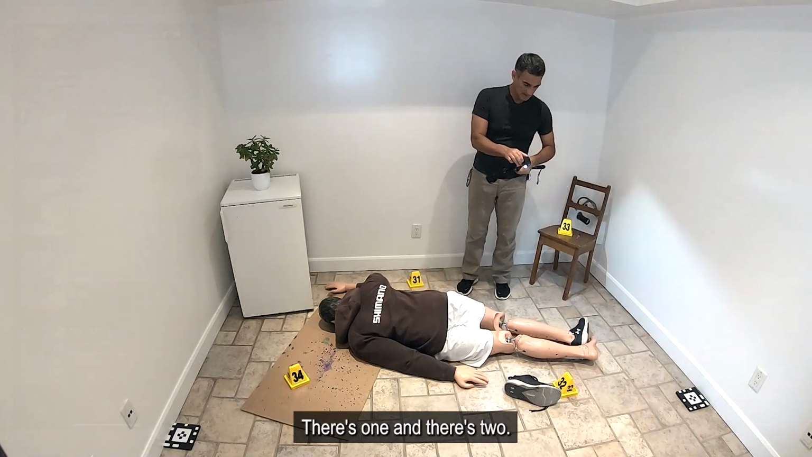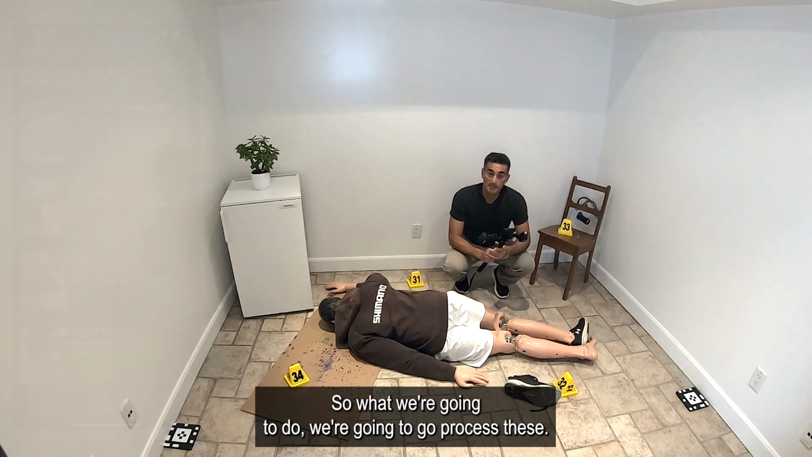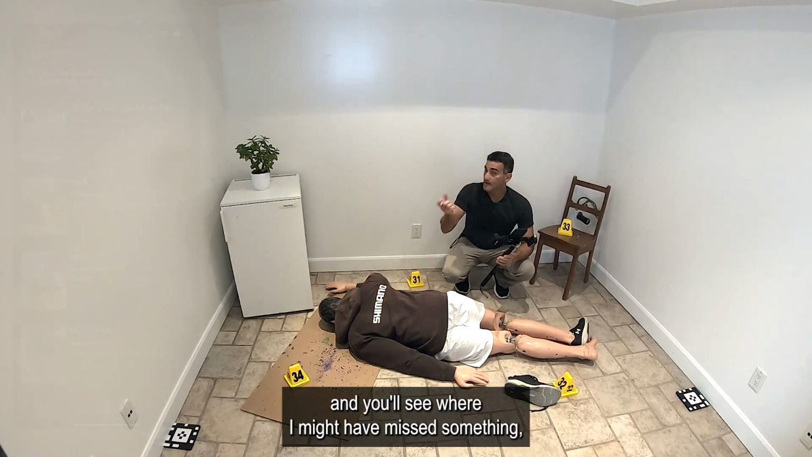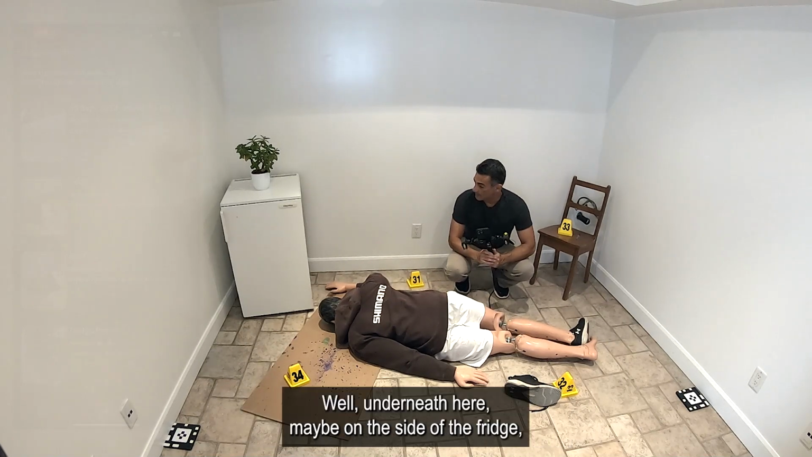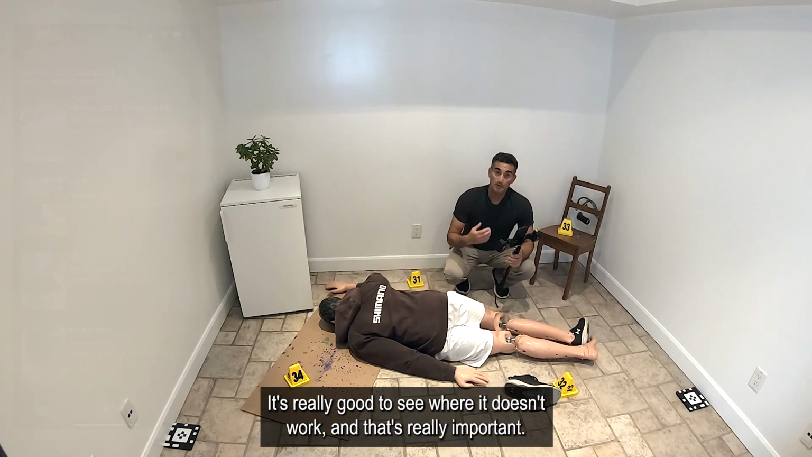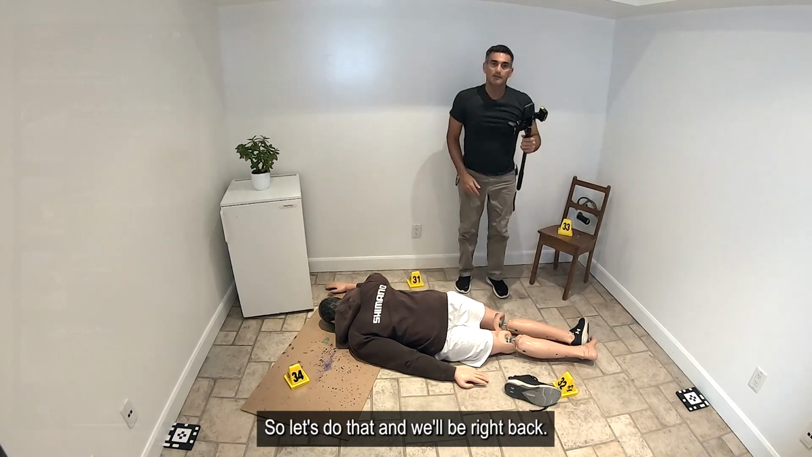There's one, and there's two. So what we're gonna do, we're gonna go process these, we're gonna see what they look like, and yeah, we'll make a little bit of a comparison, and you'll see where I might have missed something, where maybe something didn't reconstruct well underneath here, maybe on the side of the fridge, maybe there's some gaps here that I didn't pick up. It's really good to see where it doesn't work, and that's really important so you learn for the next time. So let's do that, and we'll be right back.